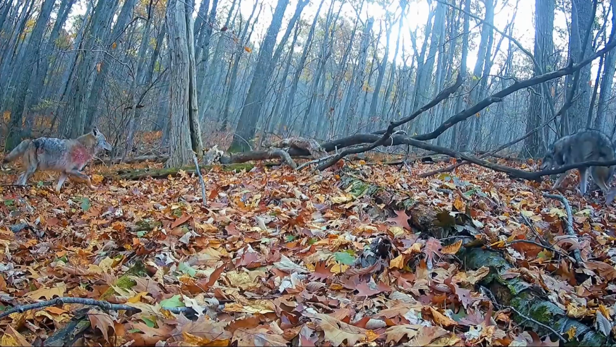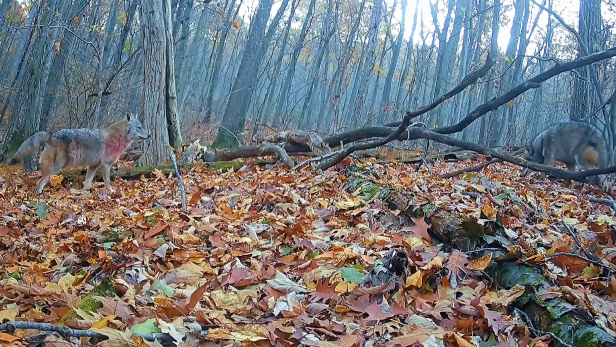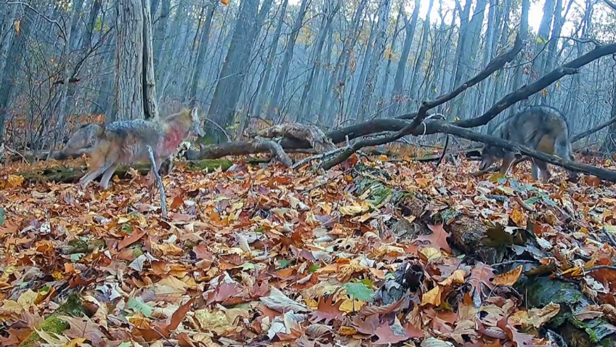Now capturing that coyote behavior was the first for me. Now I realize this happens probably every single day, but as I mentioned, in nearly 20 years of operating trail cameras, I've never captured it on film.